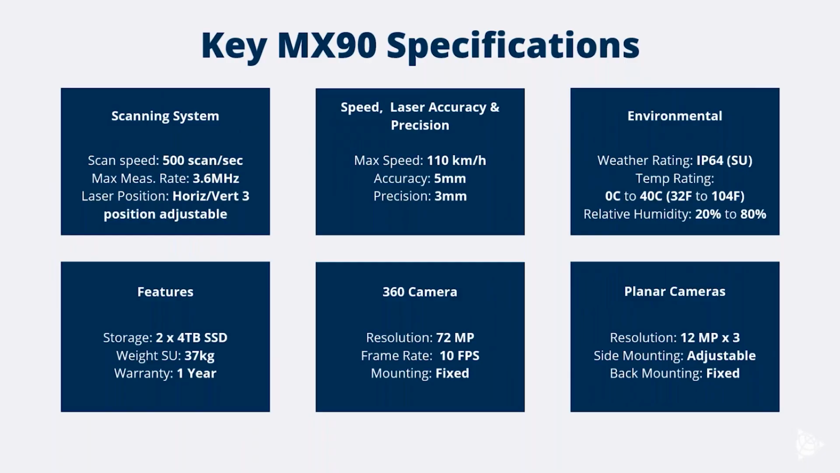So just want to touch on a handful of specs related to the MX90. As I mentioned, the MX90 is Trimble's top tier system. So we've got the highest point density, highest range as far as the lasers are concerned, the largest camera array out of the systems that we have available. So just to kind of highlight a couple of the specs that we have here,